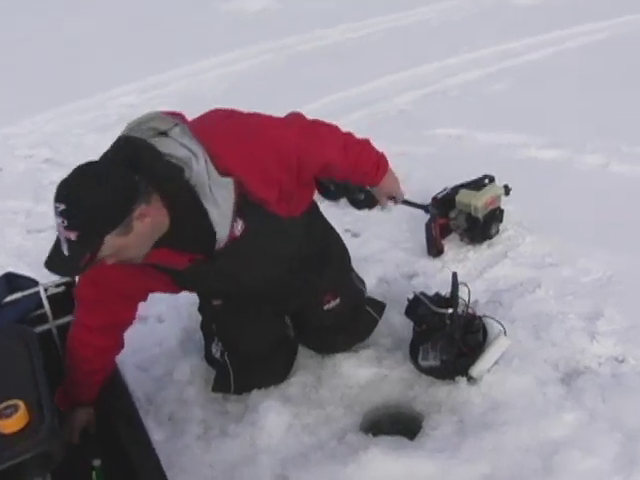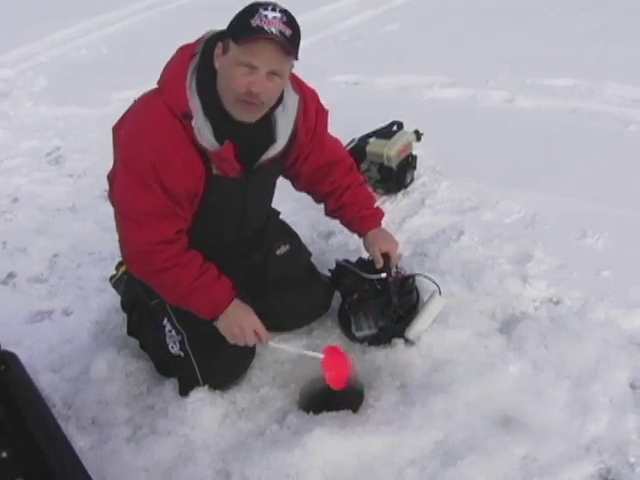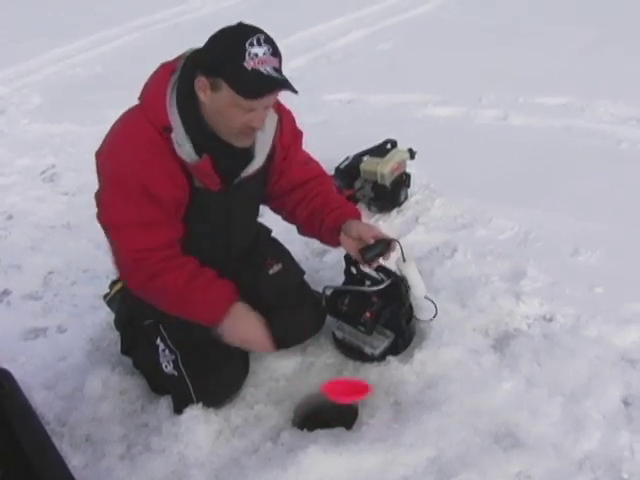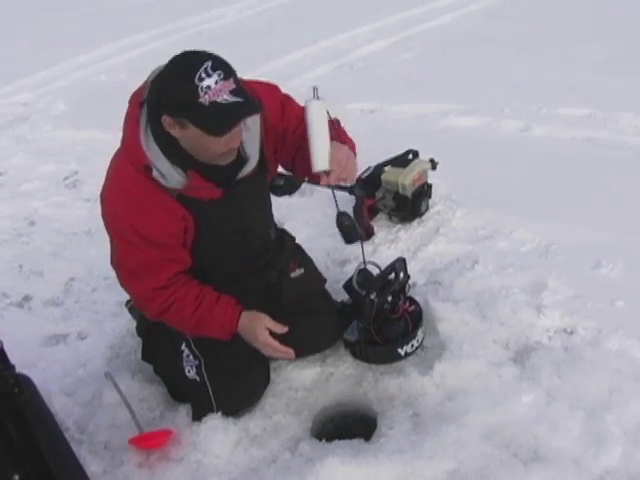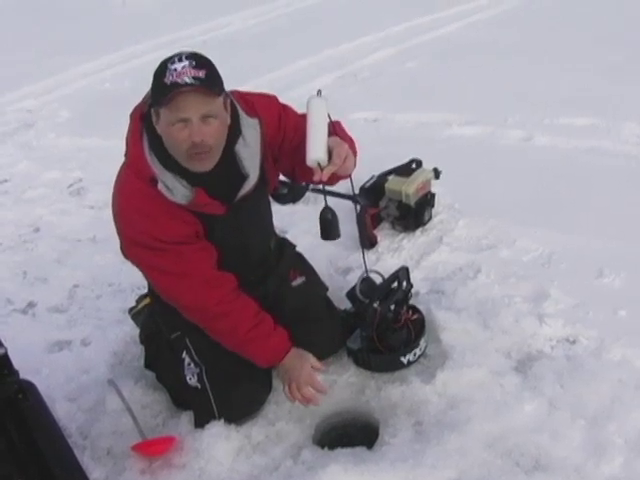First off here, I'm gonna clean out a little bit of the ice. The Vexilar has two very important parts, the head of the unit and a thing called the transducer. Now, this transducer was designed by Vexilar to be a self-leveling transducer, which means when you put it down the hole, it bobs around and then it shoots straight down the hole.